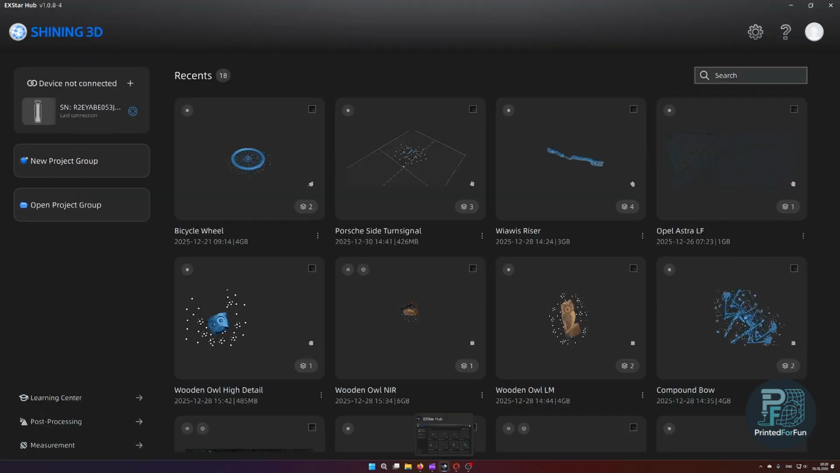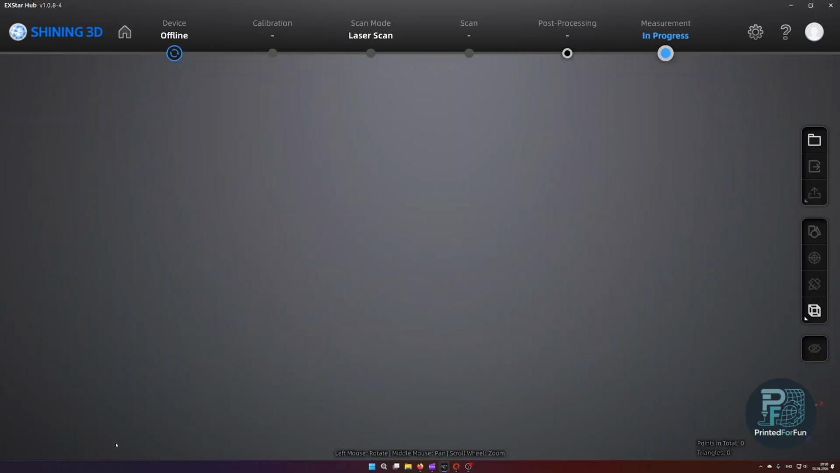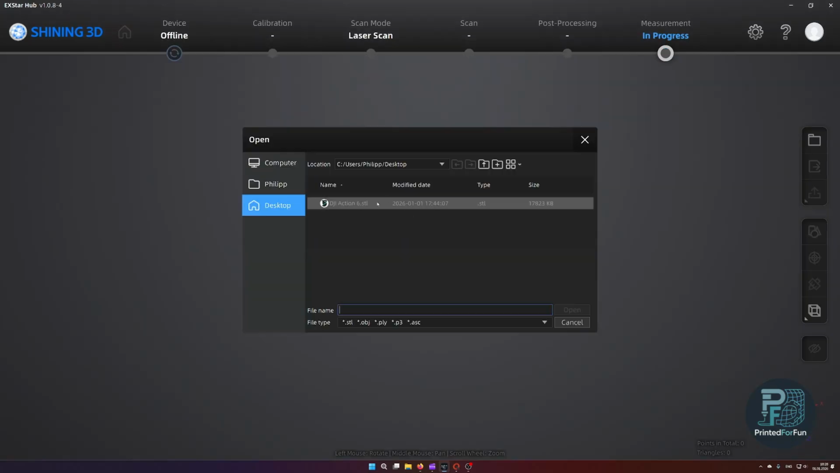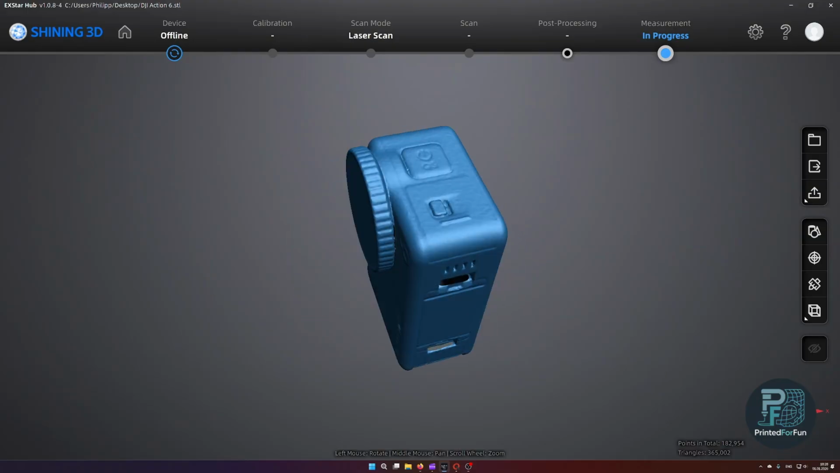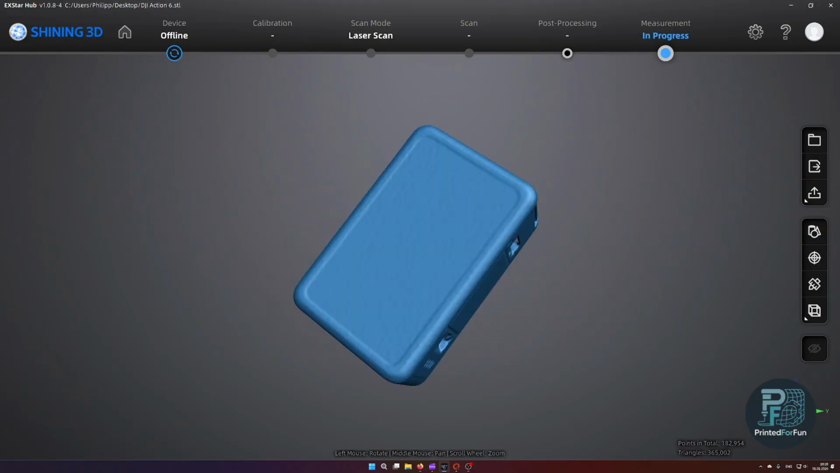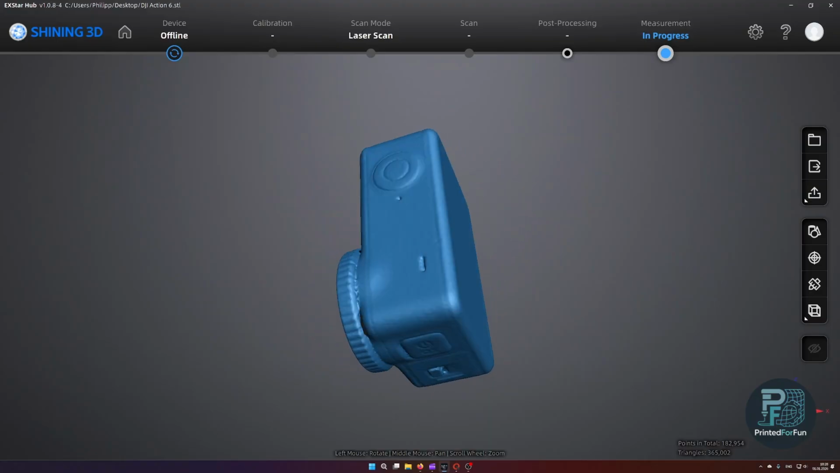What do you want to use the alignment for at all? To understand this, I will now open the model I will be using for alignment. It's a scan of the DJI Action 6. I actually took the scan with the Einstar Rocket. And when we look at it or try to orient it to the coordinate system, you can directly see the model doesn't line up at all with the global coordinate system.